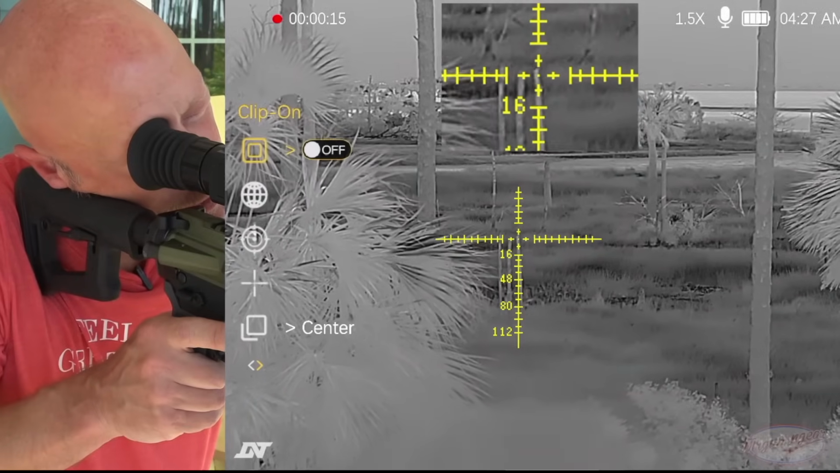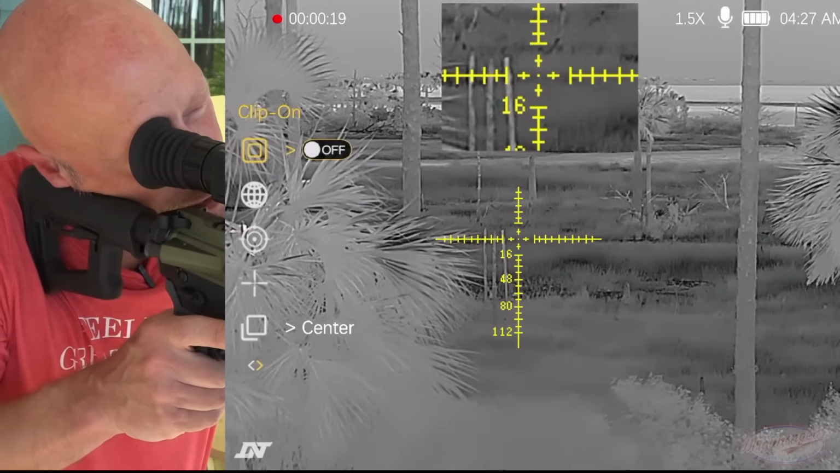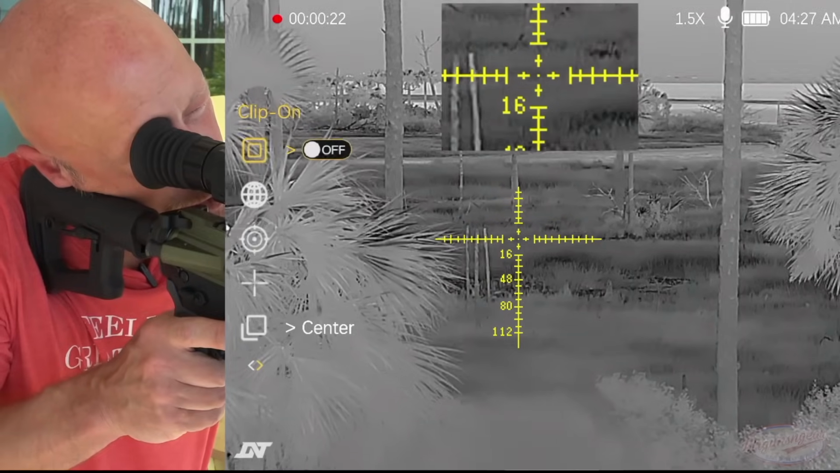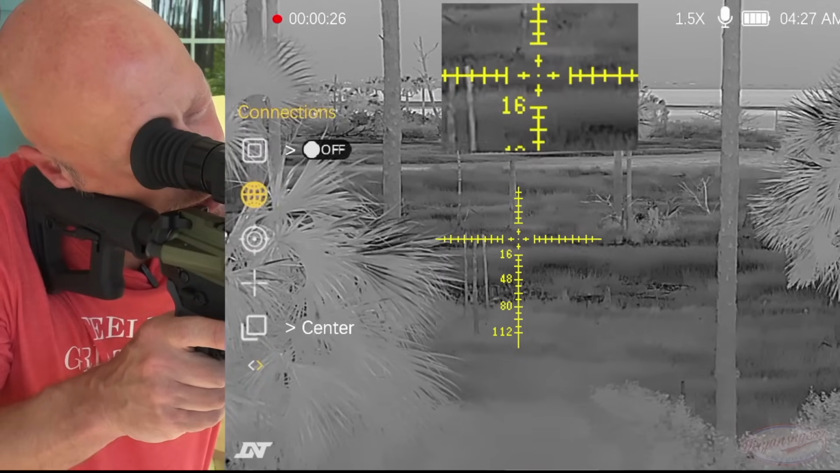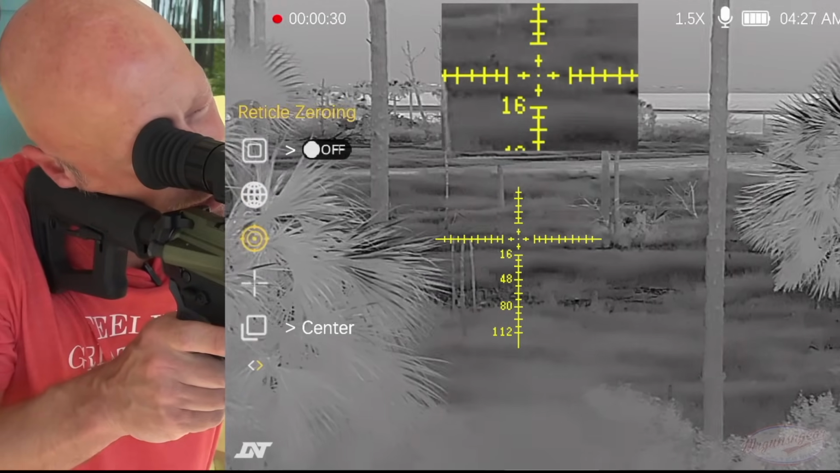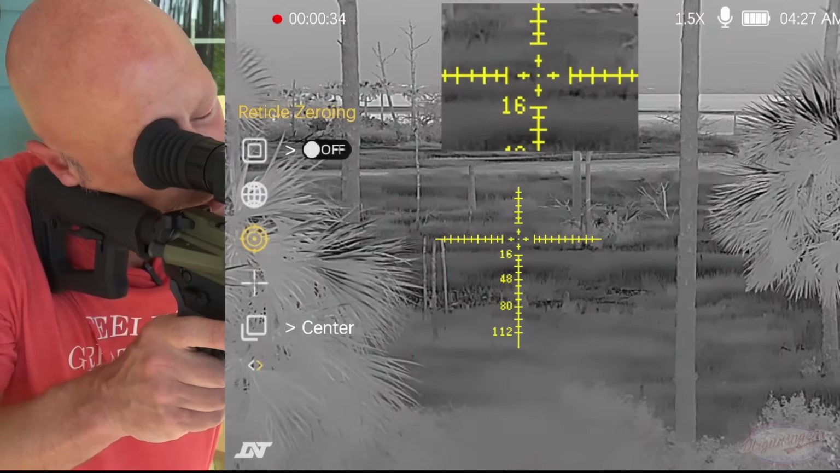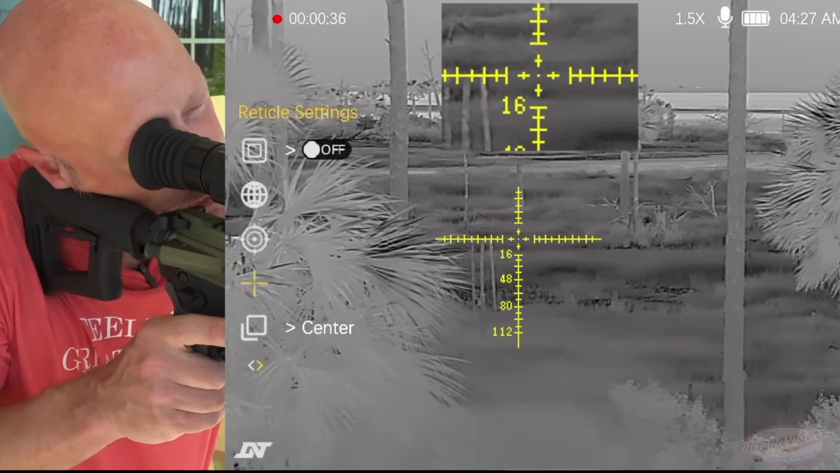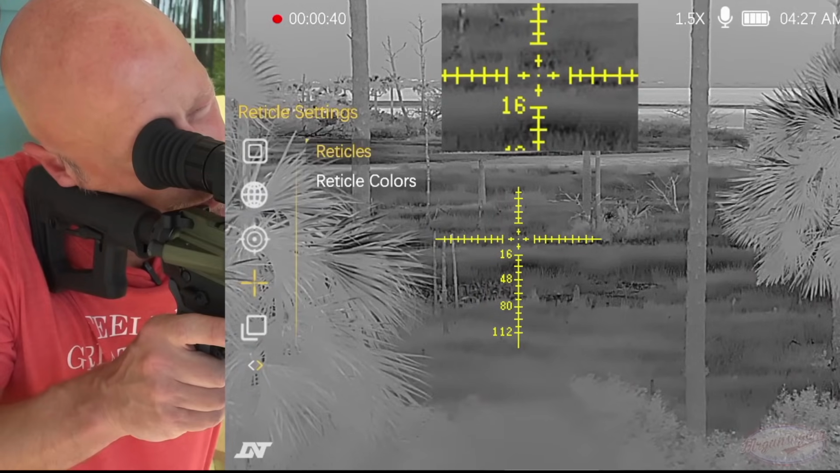And getting into the menu there, you can see we have our clip on. So that's to set it up to either be a clip on or a scope. We have it off because, of course, we are in the scope configuration right now. There we have the connection, so you can set it up for wireless and Bluetooth. There we have our zeroing, so that way you guys can set it up with however you want in terms of reticle as well as point of zero, again, for up to 10 rifles. And then we have the different reticle options there. We'll walk you through a few of them here.